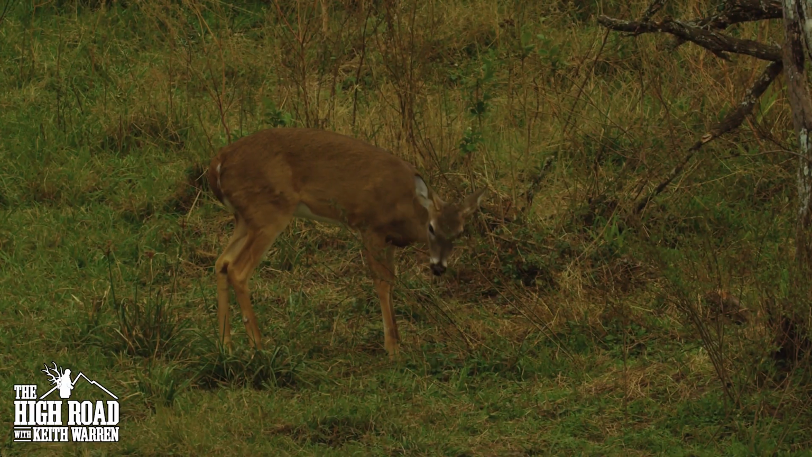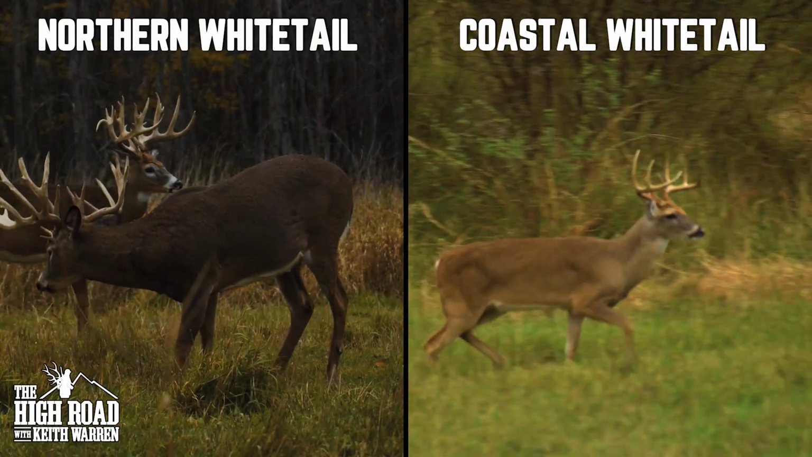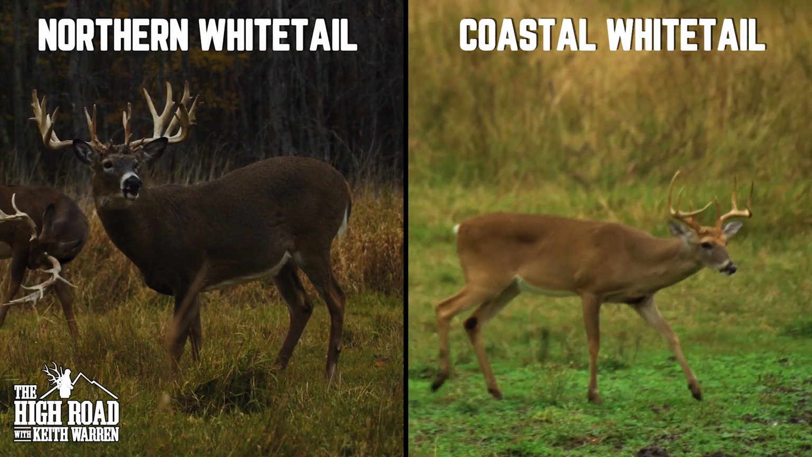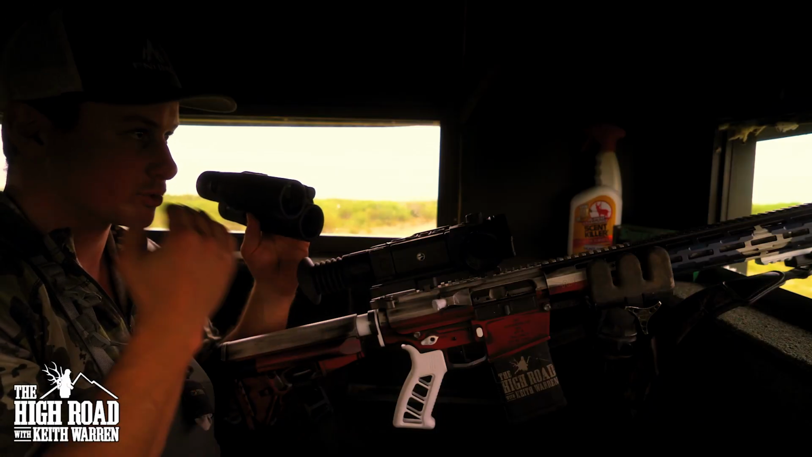One thing you don't realize, I'm pretty sure these are considered a coastal whitetail. They're much smaller than something you'd see up north. You gotta be careful as far as aging them. So you gotta really pick out those features that you would associate with a mature buck and try to magnify it in your mind.